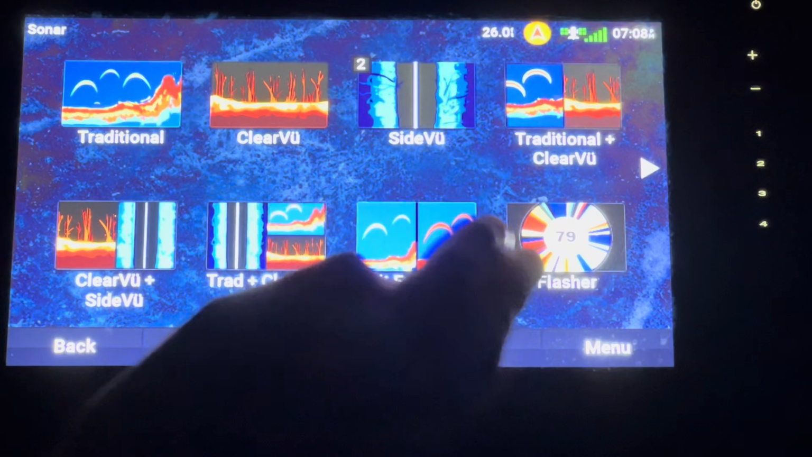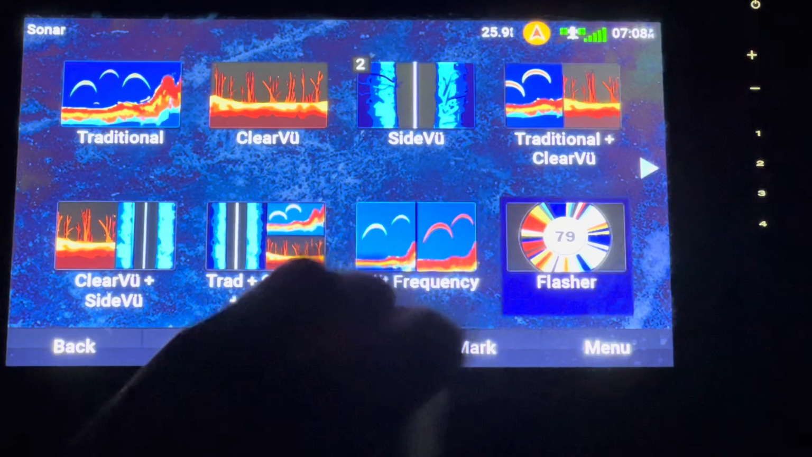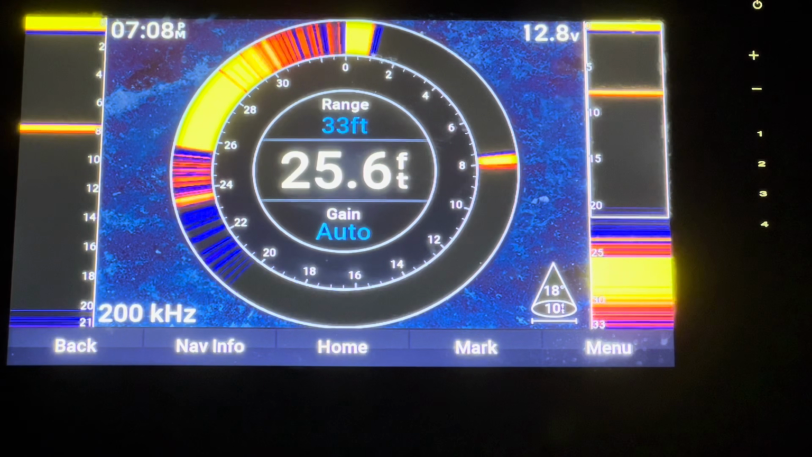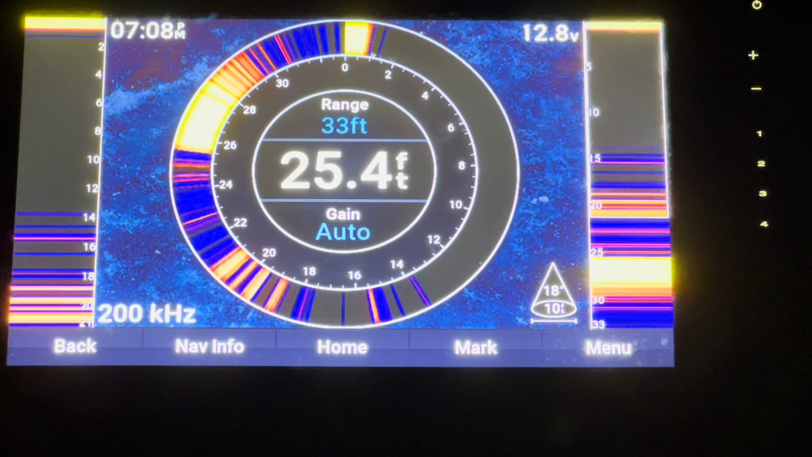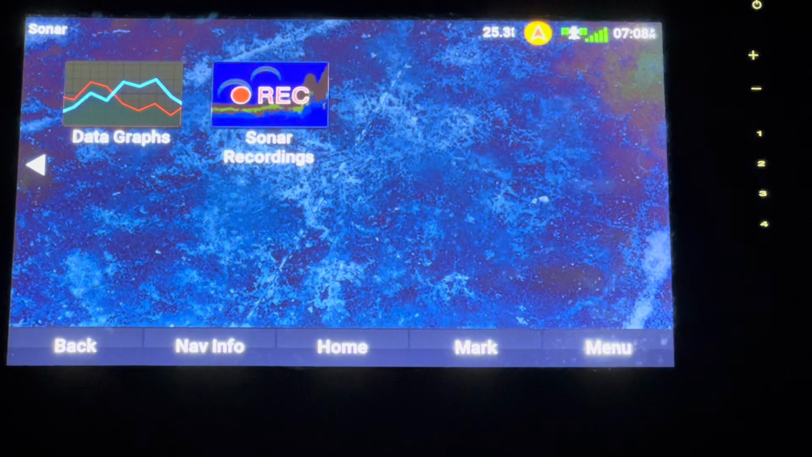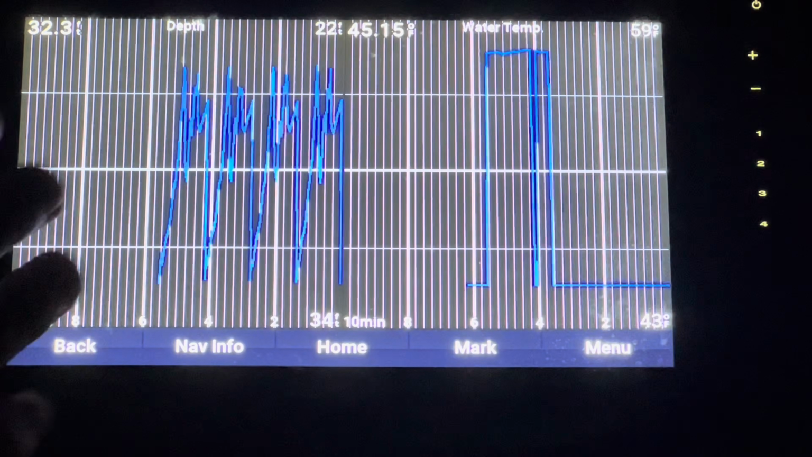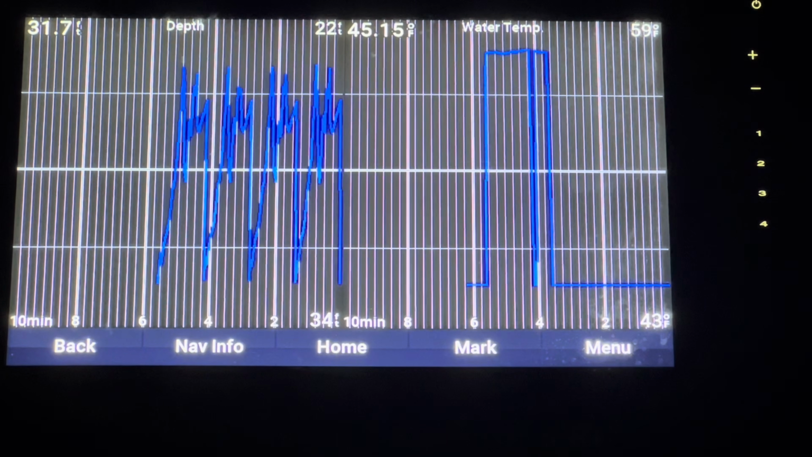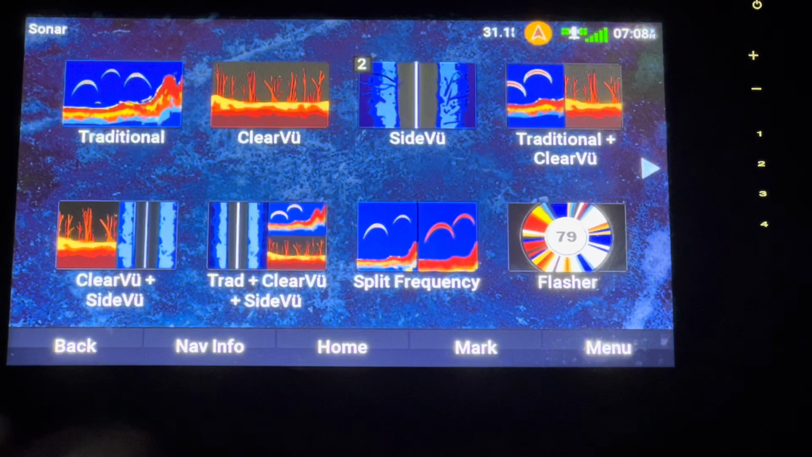Flasher, that's a very ice fishing oriented setup. They come with a whole kit that you can buy that keeps it all together. I'm never going to use this because I'm never going to have a point for it, but I'm sure a ton of people know how to use it and love it. Data graphs, this is just quite frankly, I'm never going to use this either, but this is just another way to view your fish finder. It's not very useful for me.